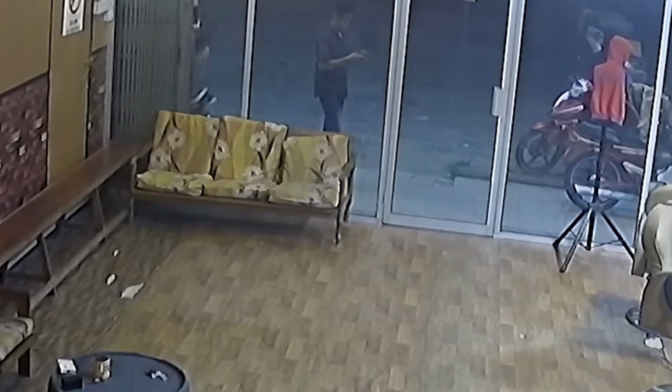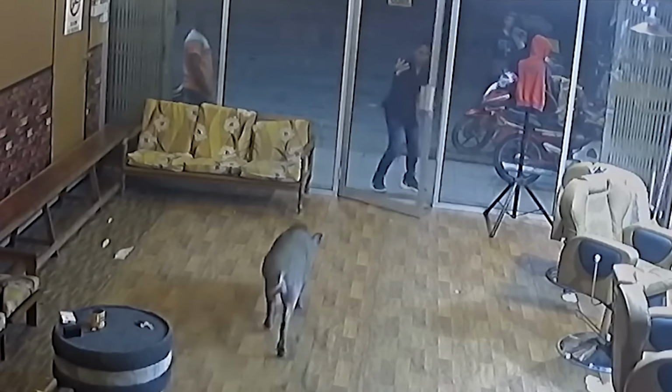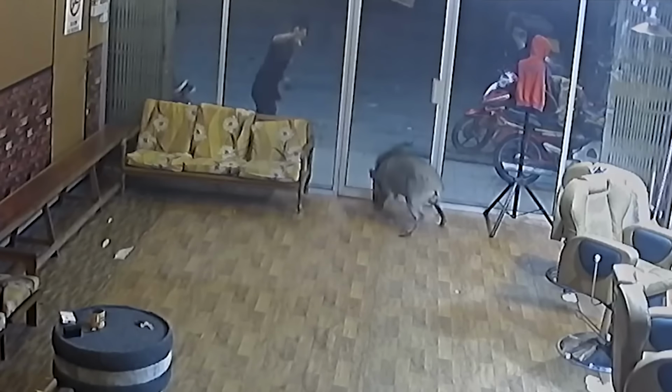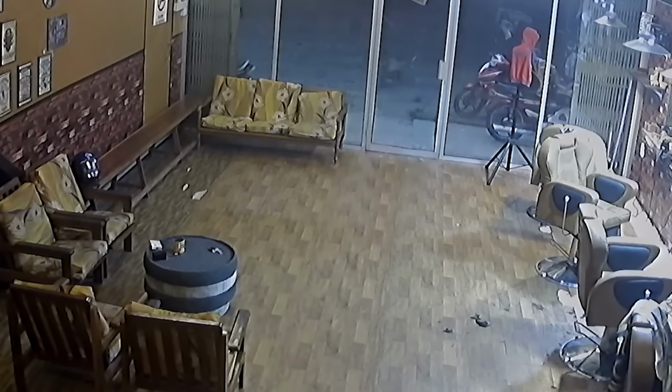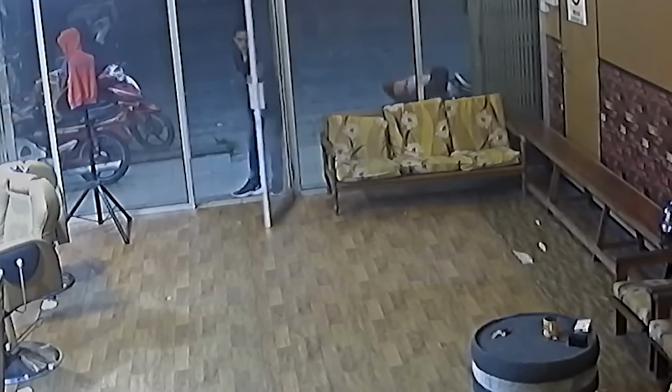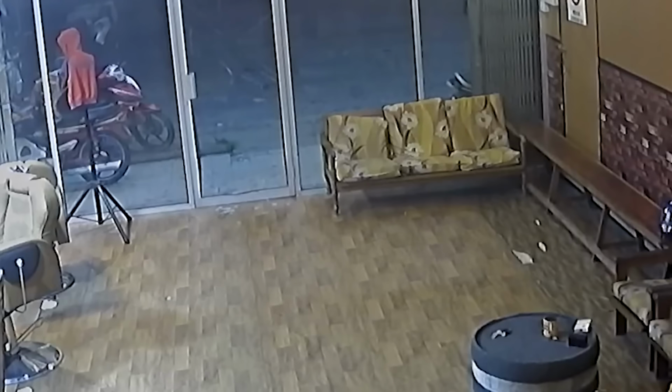Two brave men tried to guide the pig out, but it refused to budge. One of them carefully opened the door, only to quickly shut it again. Undeterred, the pig used its strength to break through the glass door and stroll out, leaving a trail of destruction and shock behind. The pig seemed unaware of the commotion it had caused, calmly exiting the salon as if nothing had happened.